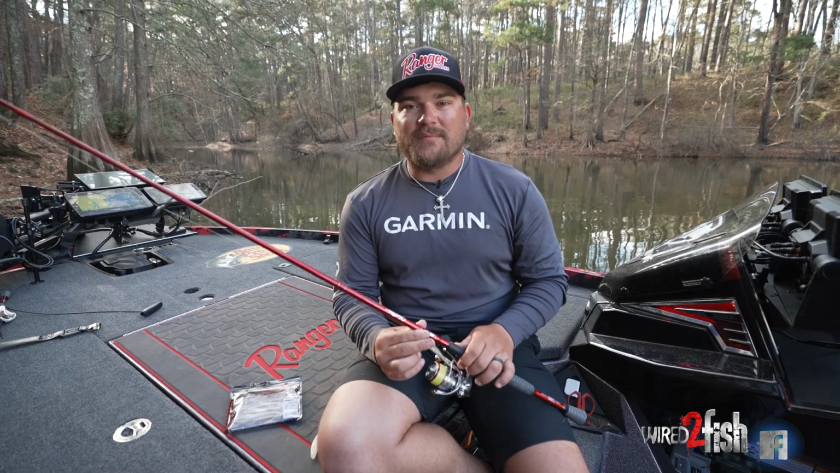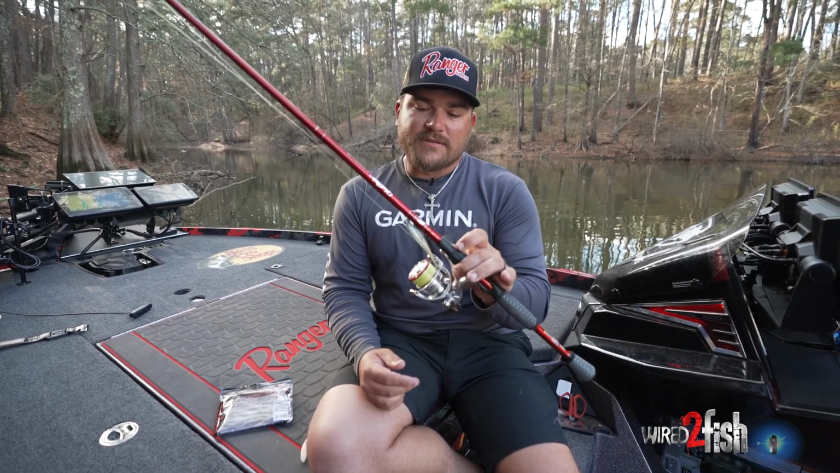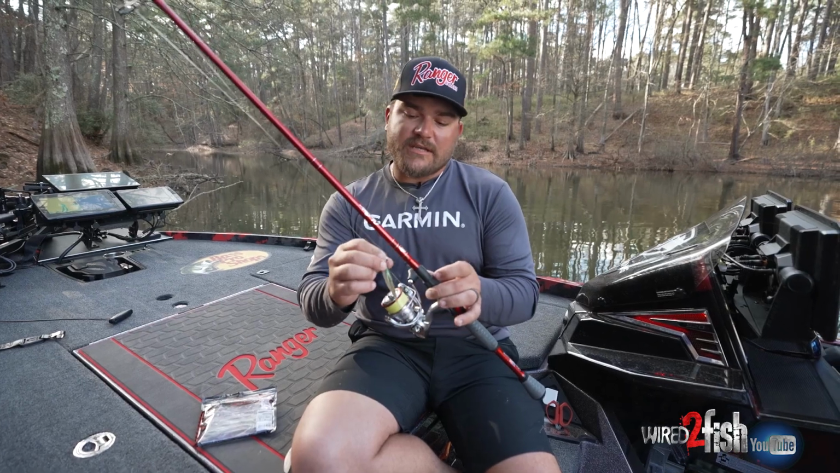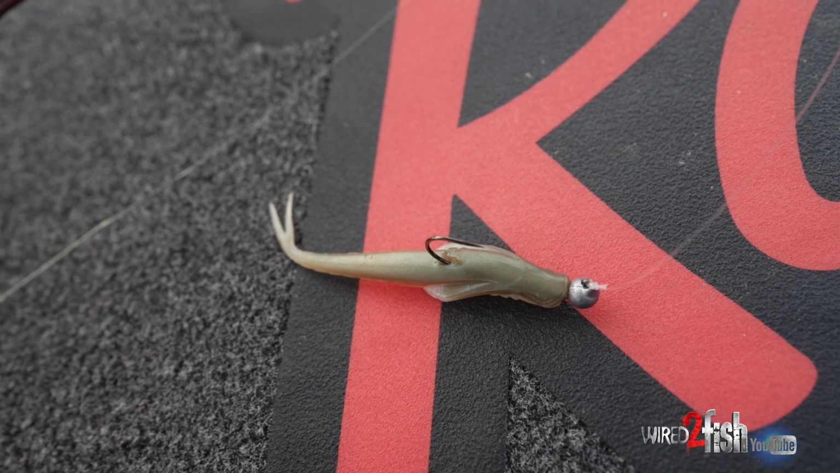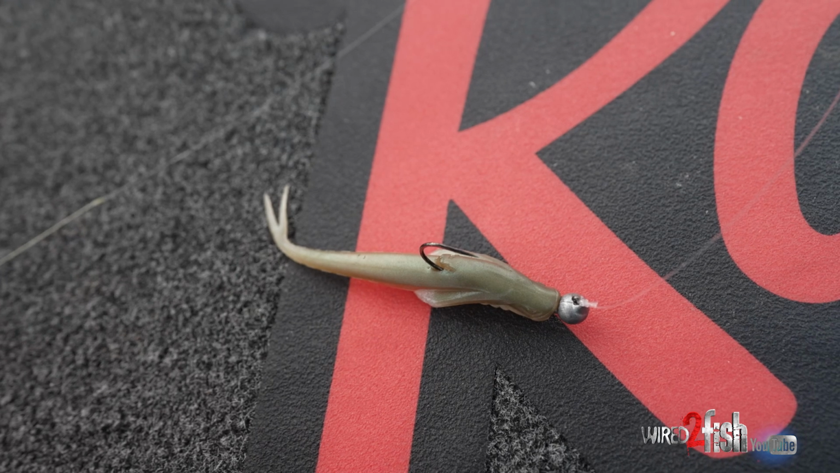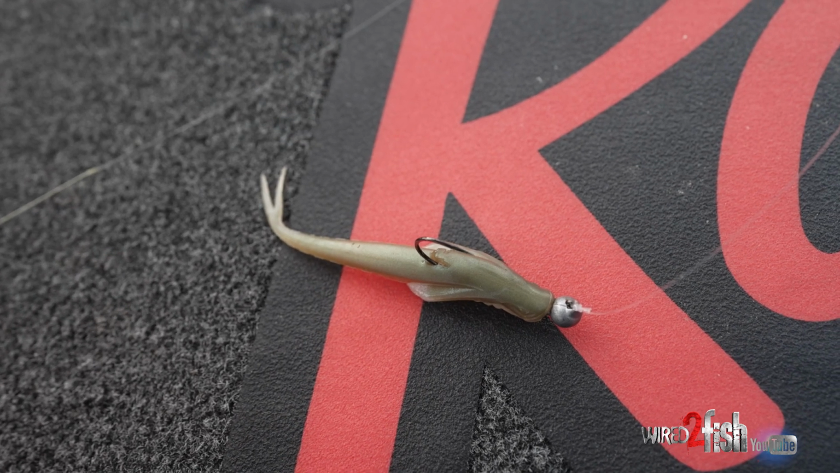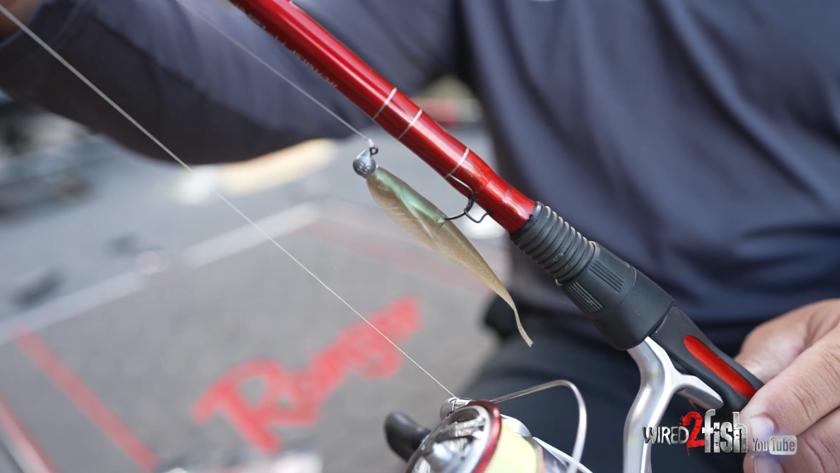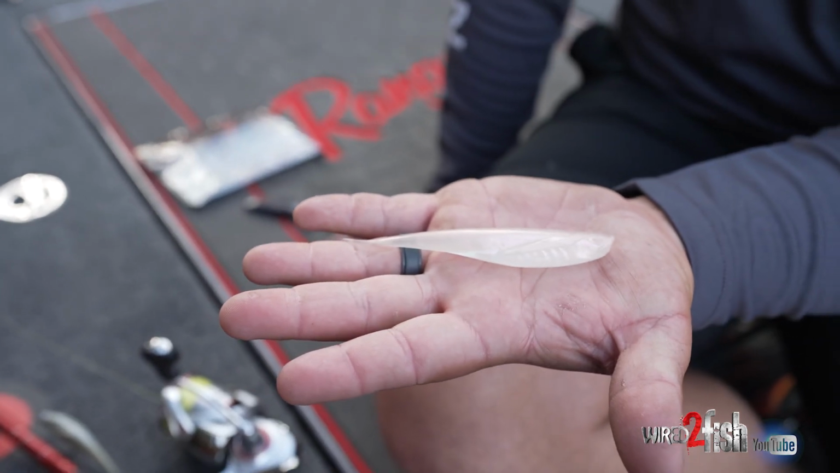So let me show you the setup that we're using today. We're out here using our forward facing sonar, our Garmin LiveScope, and we're using a jig head minnow. I like a small profile. This is a 4-inch XPS rocking shad. They make a 5-inch as well. My favorite color being the green gizzard shad. I also utilize the albino pearl.